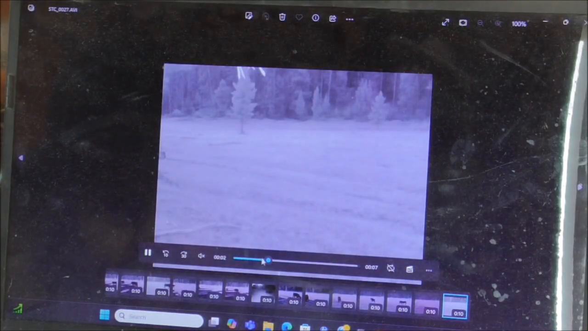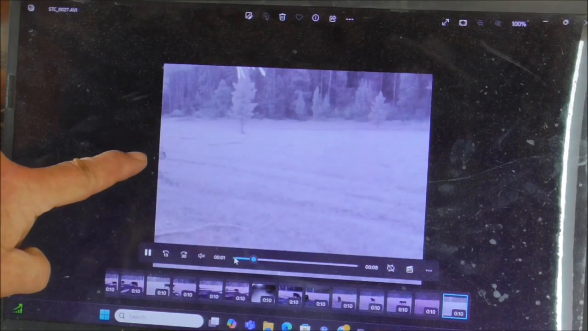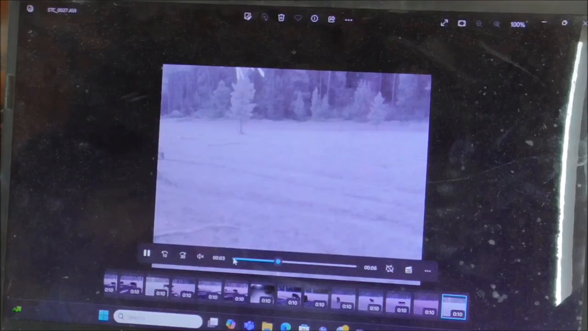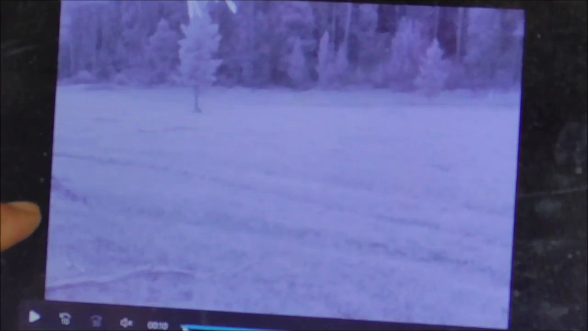Okay, see that one? There's a fox right there. I don't know if you can see that or not. Let's zoom in here. See right there.